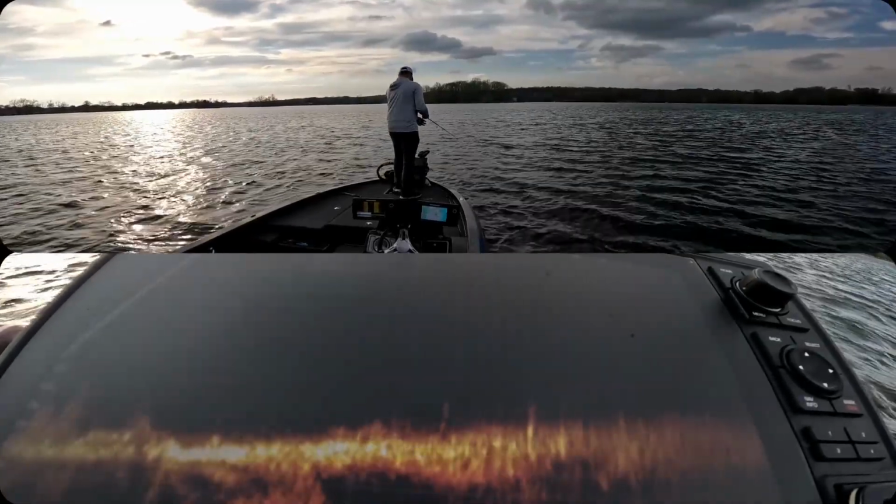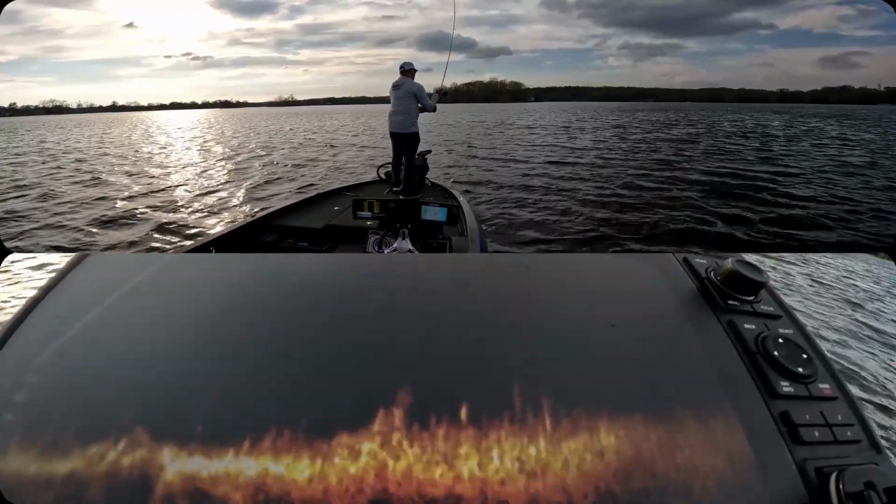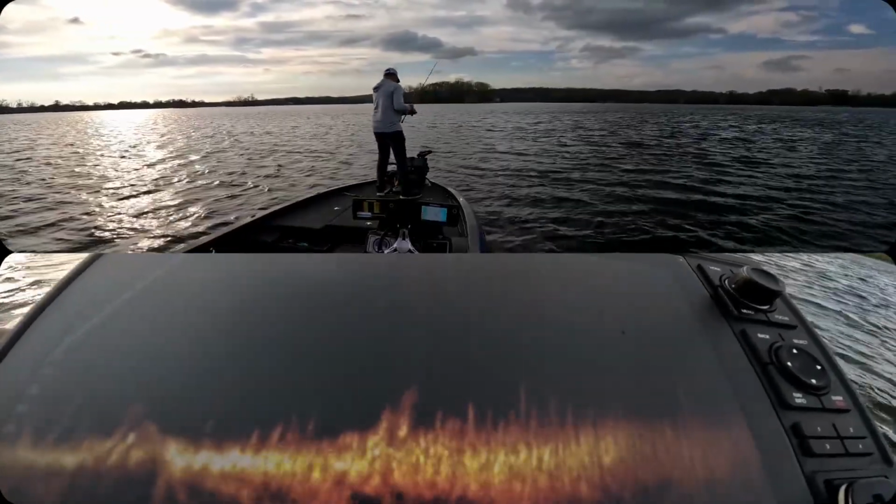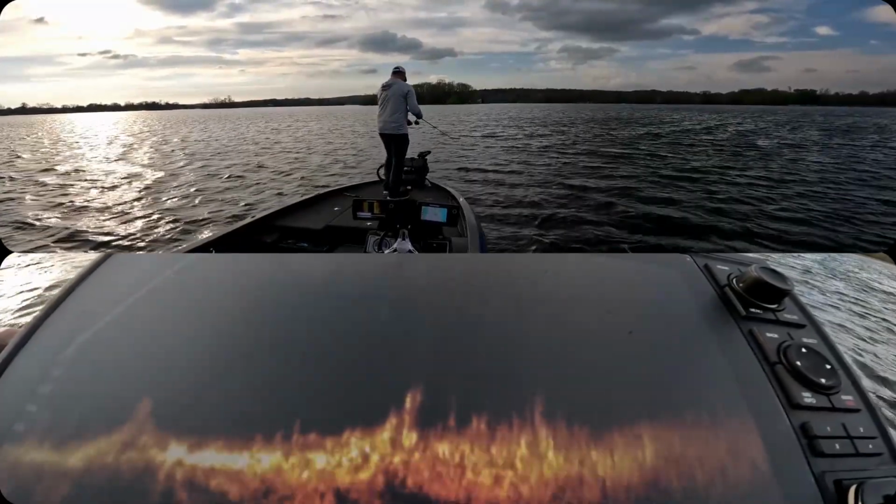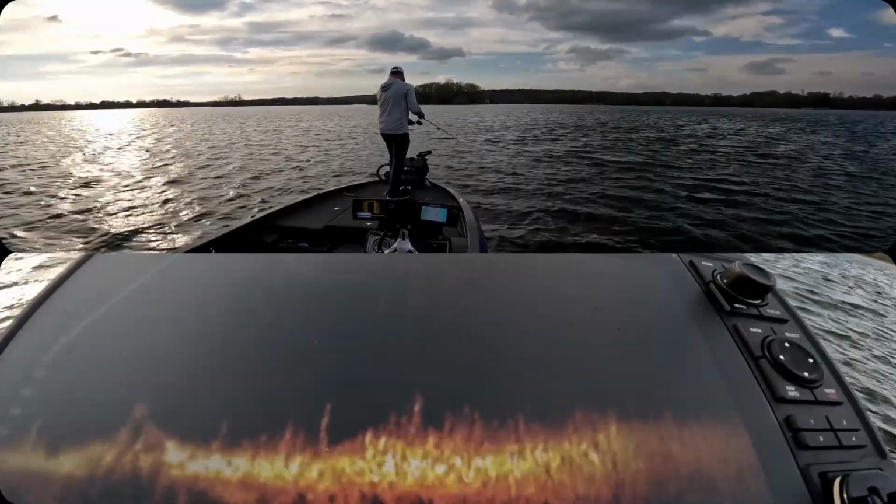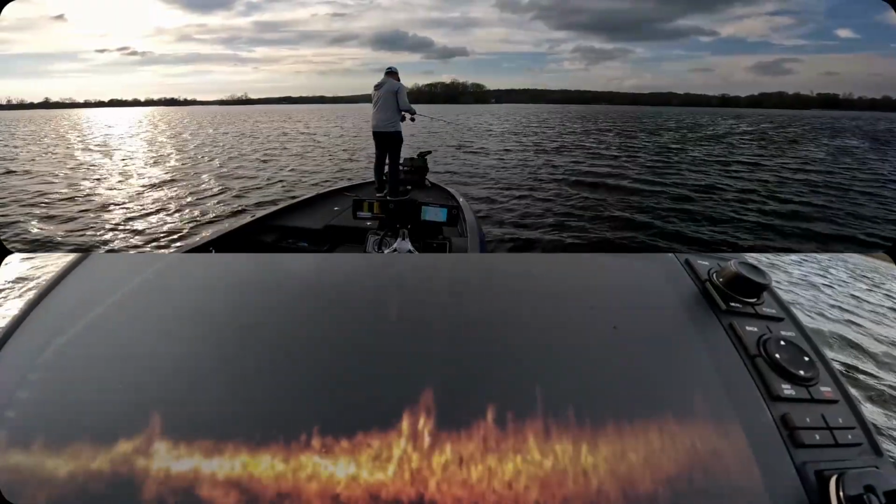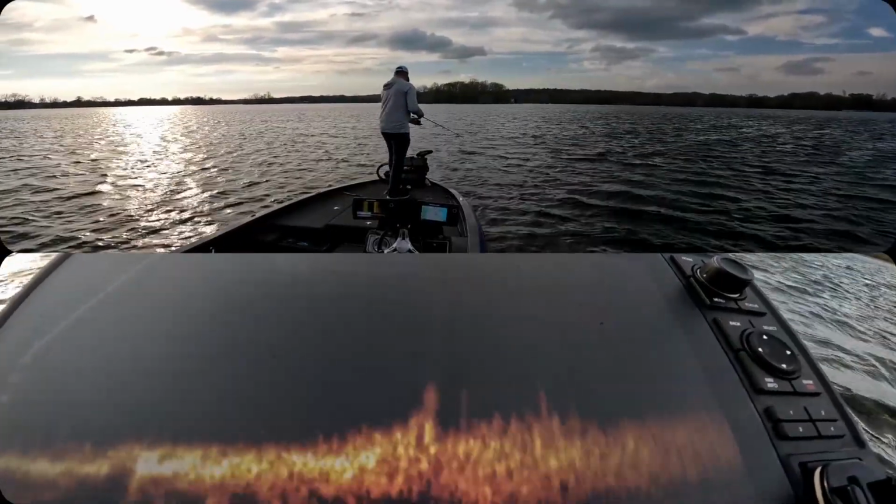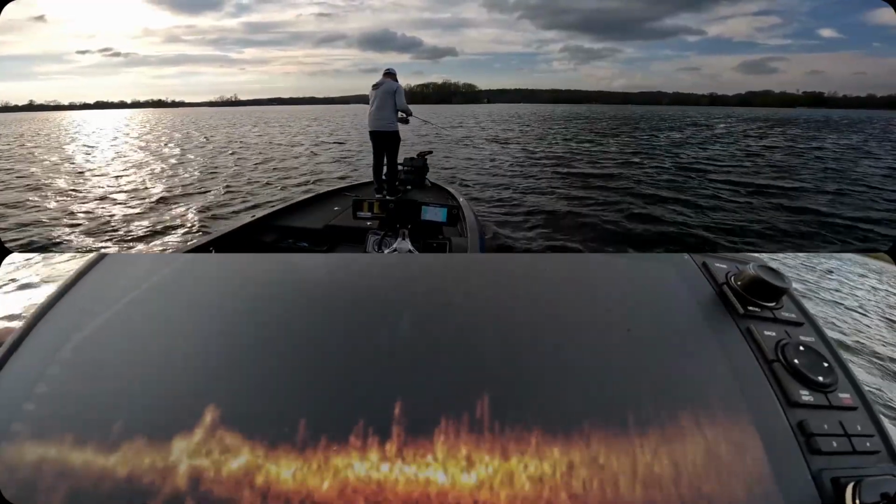Everybody thinks they can go buy a LiveScope and catch every fish they see. I'm here to disprove it. Does teach you a lot about fish. Like that one ain't gonna go, so we'll drop her down. Oh, now he's gonna go. He's gonna follow it.